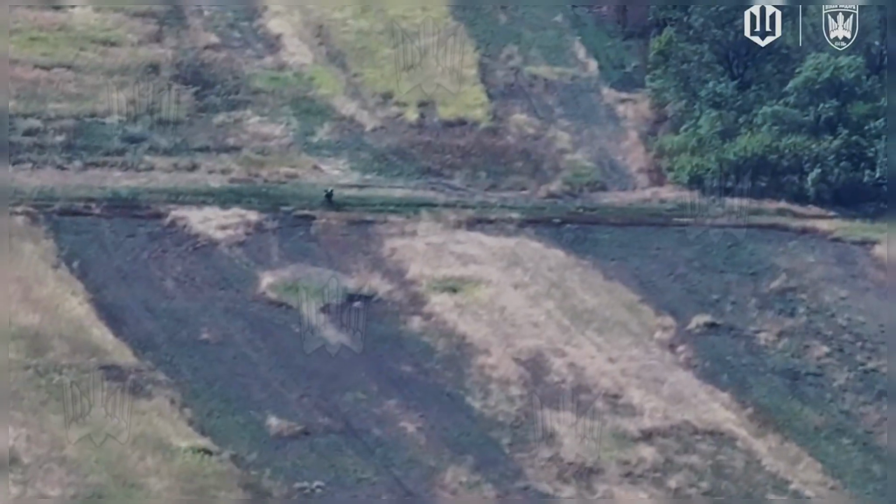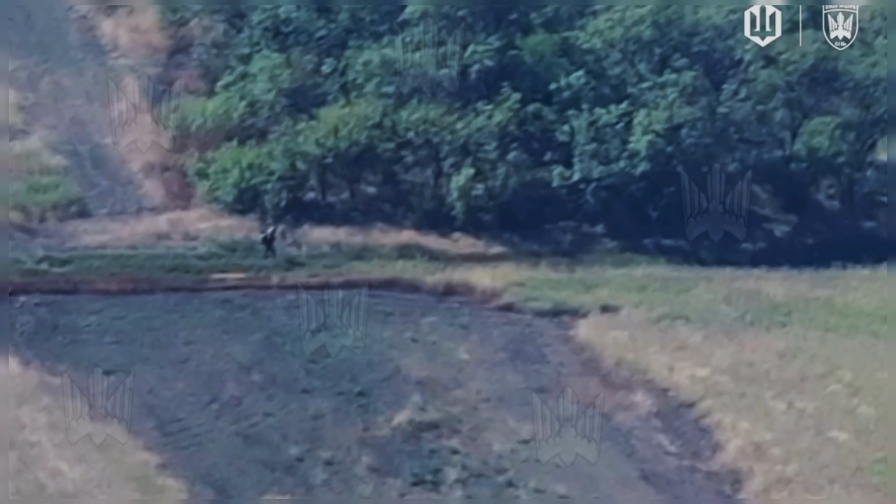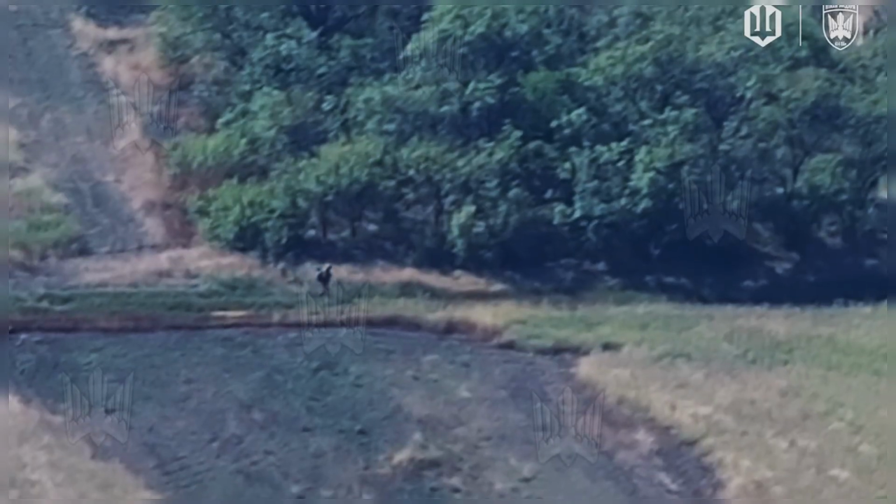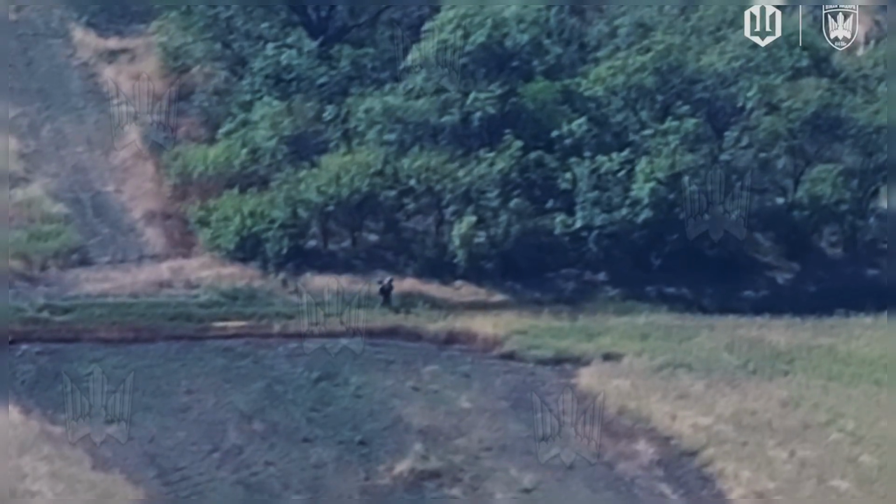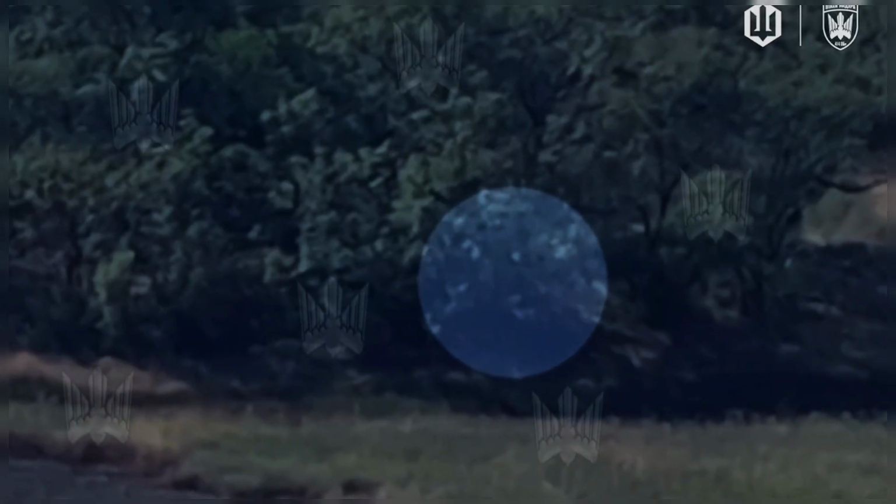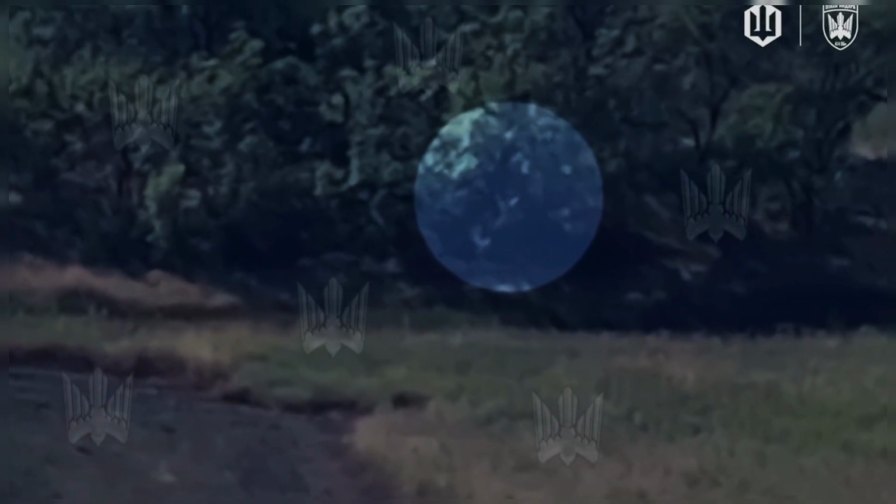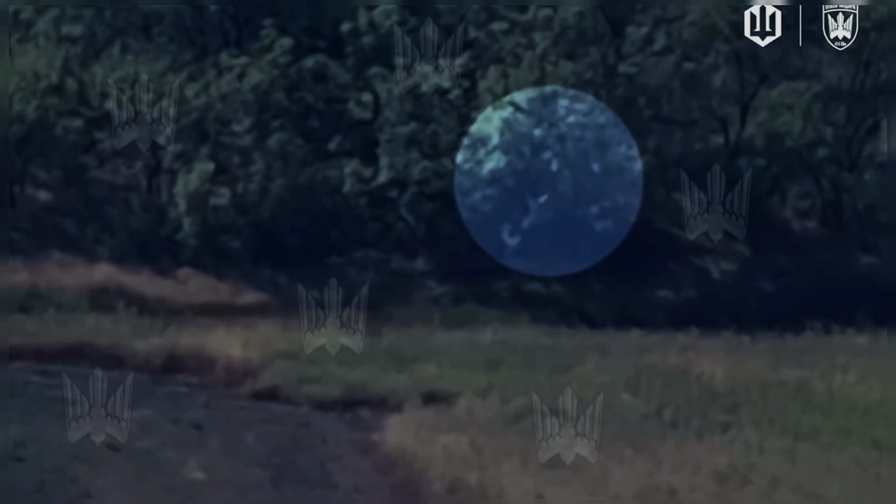A lone Russian soldier walks along a dirt path cutting through wide open grasslands. Whether separated from his unit or sent on a quiet mission, no one knows. The heat is relentless. He pushes forward toward a forest edge, seeking shade and cover, unaware that eyes in the sky already follow his every move. A reconnaissance drone locks on, transmitting his coordinates to a nearby strike unit.